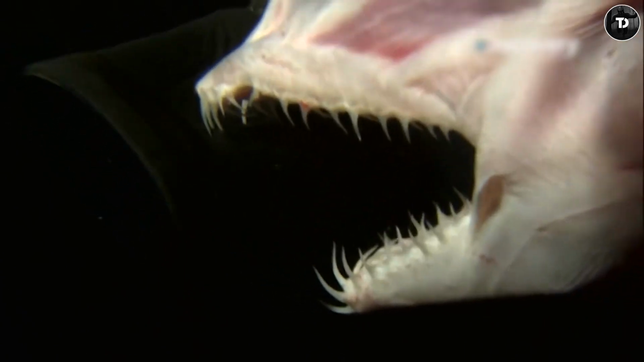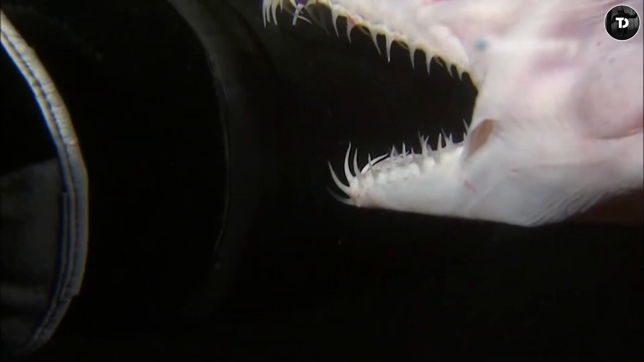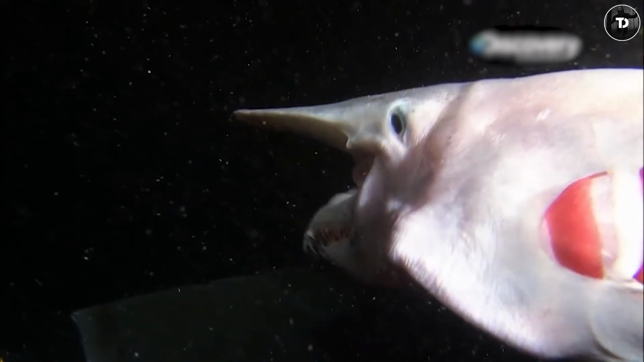The jaw of the goblin shark extends forward so much that it feels like an abomination of nature, and a row of needle-like teeth emerges from it, enough to rend and tear through flesh and bone.